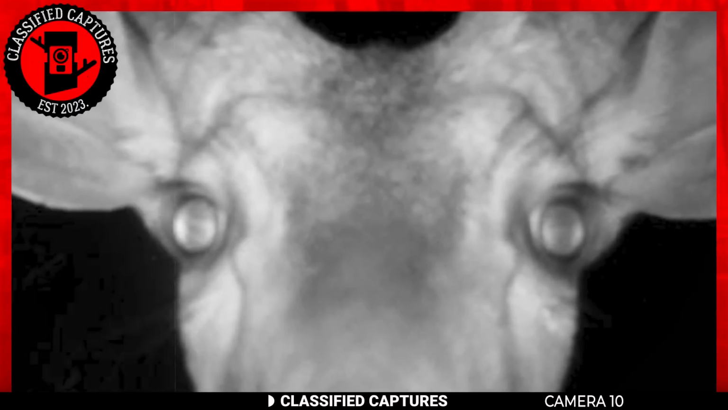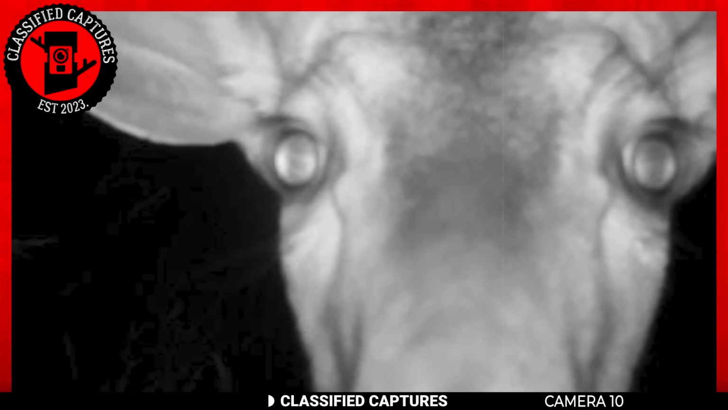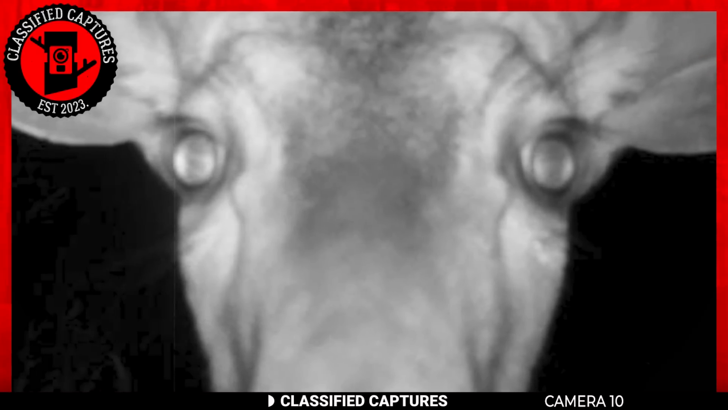What on earth is this shiny, strange thing? You can almost imagine it thinking. And then the magic happens. Motion sensors do their thing, and click, we got ourselves a charming deer selfie.